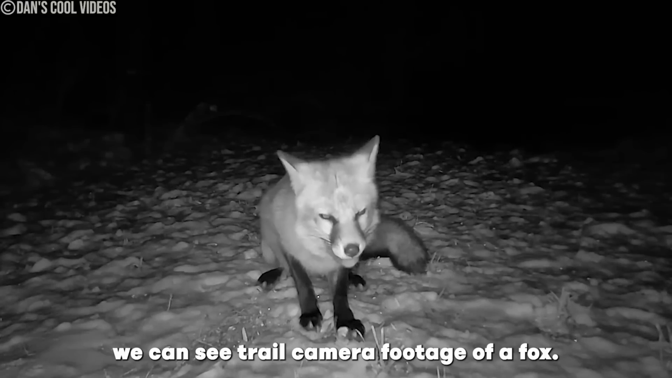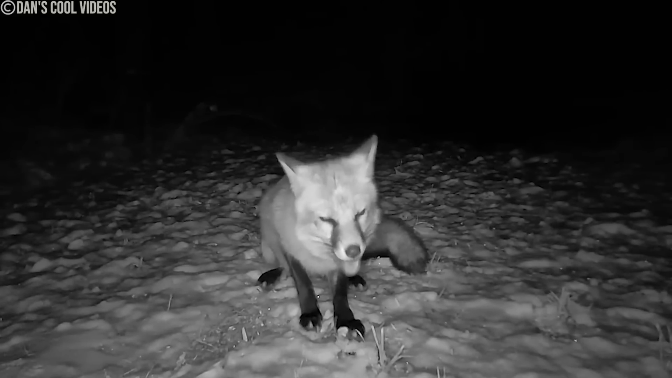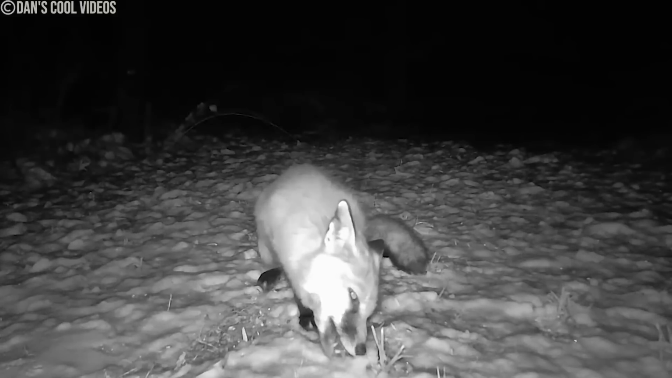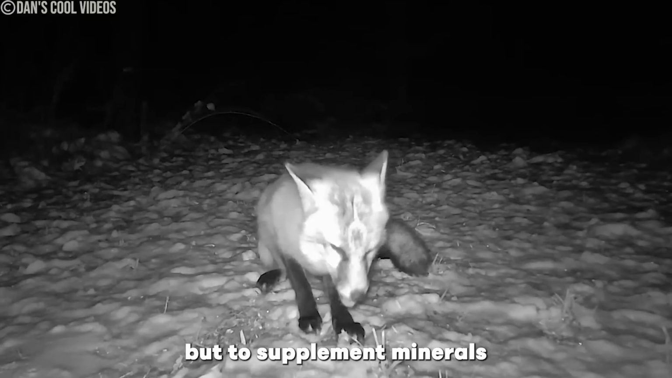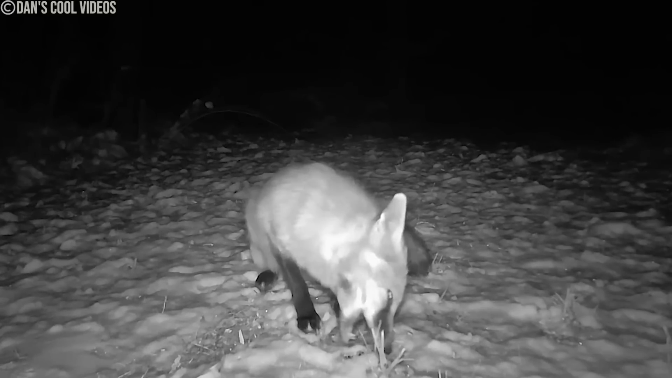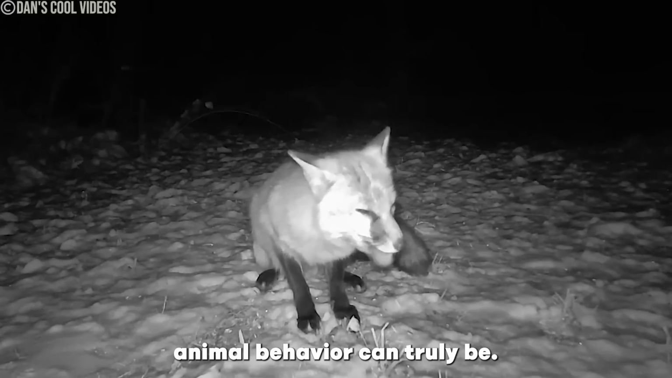In this next encounter, we can see trail camera footage of a fox. Moments later, the video captures the animal doing something shocking. In times of scarcity, some foxes gnaw on bones not just for leftover marrow, but to supplement minerals they can't find elsewhere in their habitat. A simple trail cam reveals just how adaptive and unexpected animal behavior can truly be.